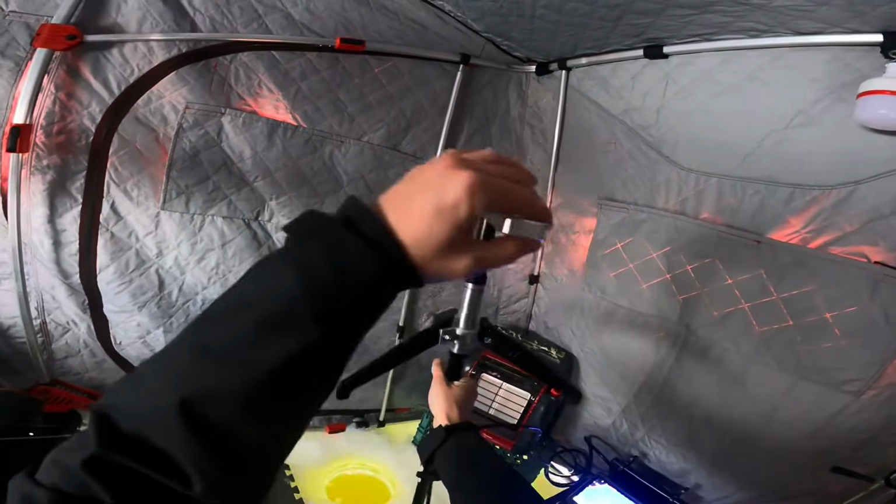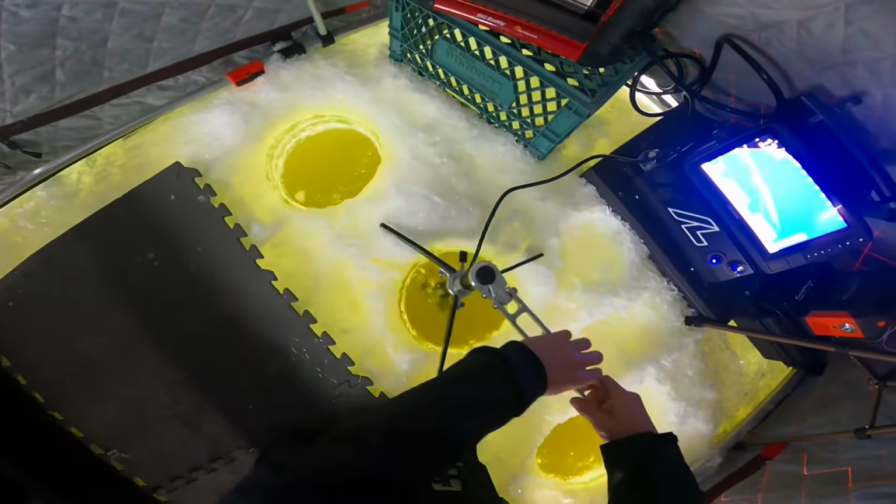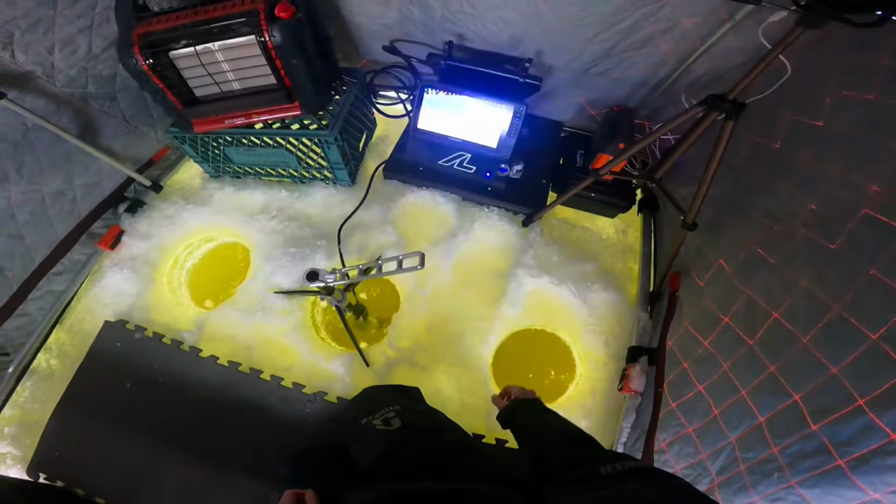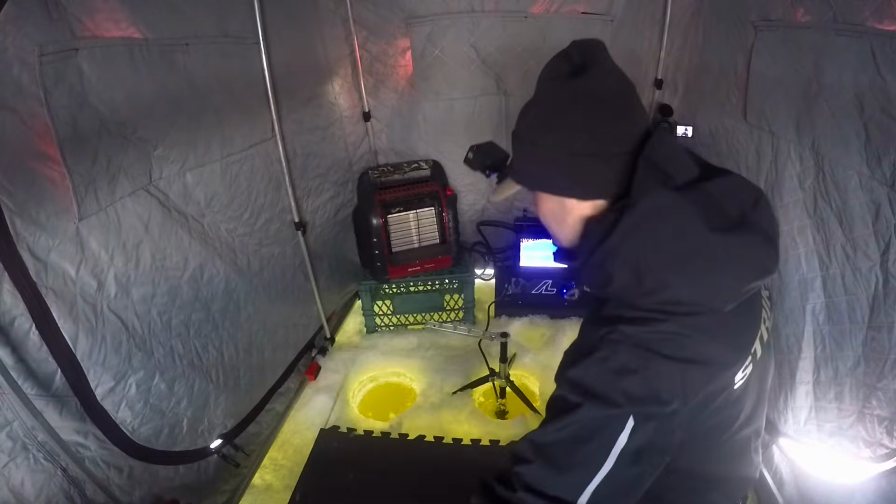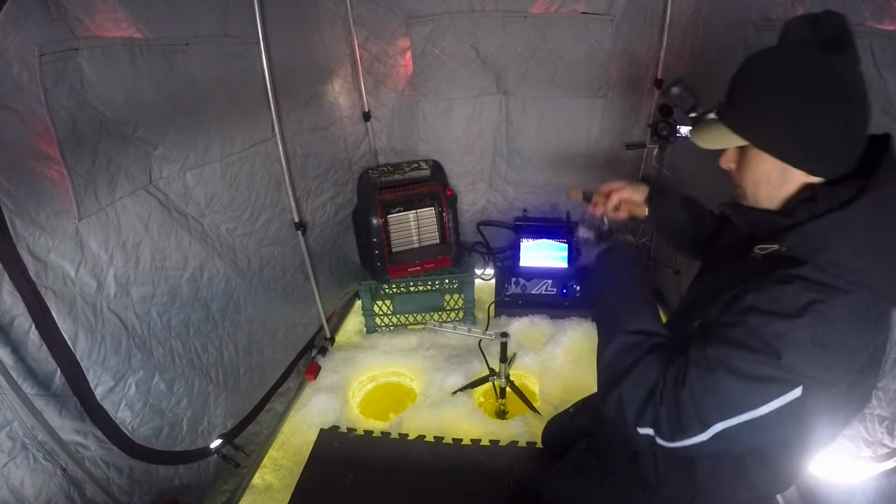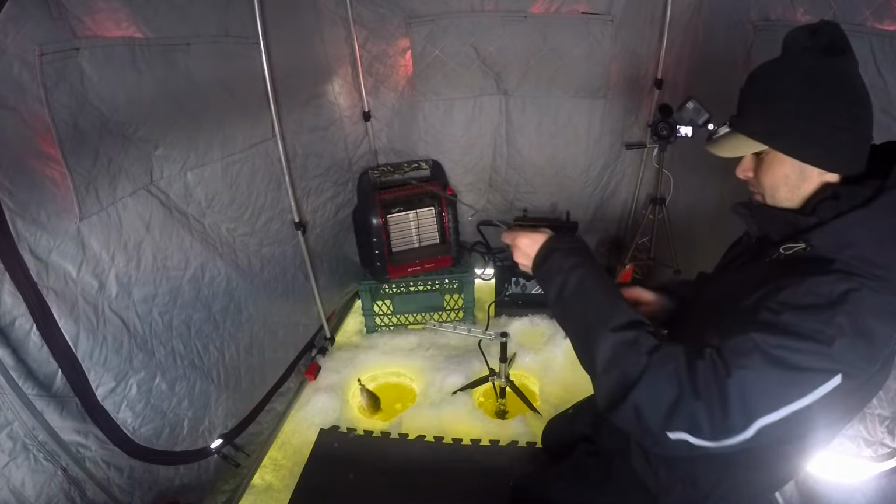That's the pole. It has a nice aluminum handle on it. Watch now, it'll go back into down mode. Beeps, you're in down mode, okay. Perfect. Oh, I got a fish. Little perch.